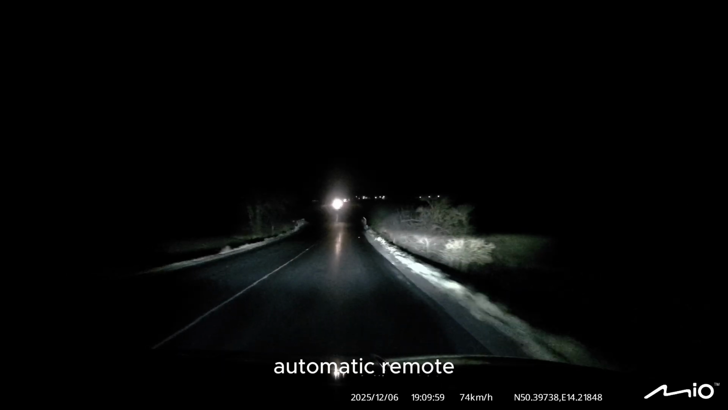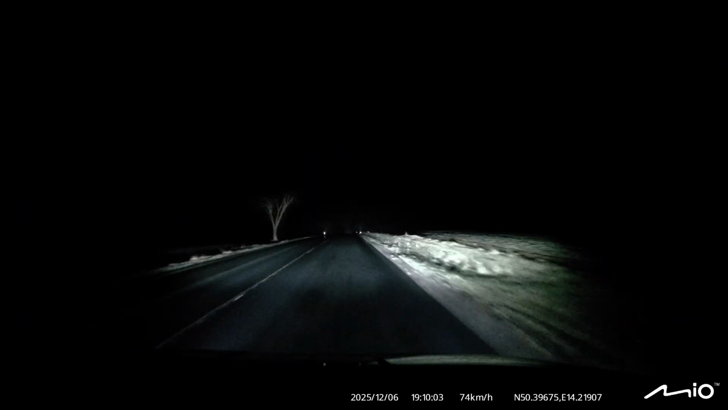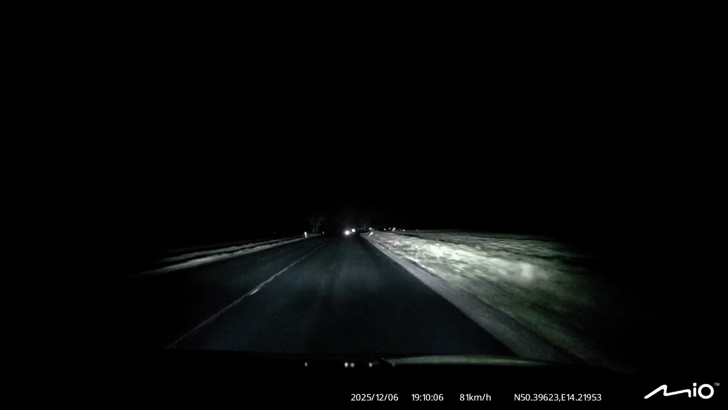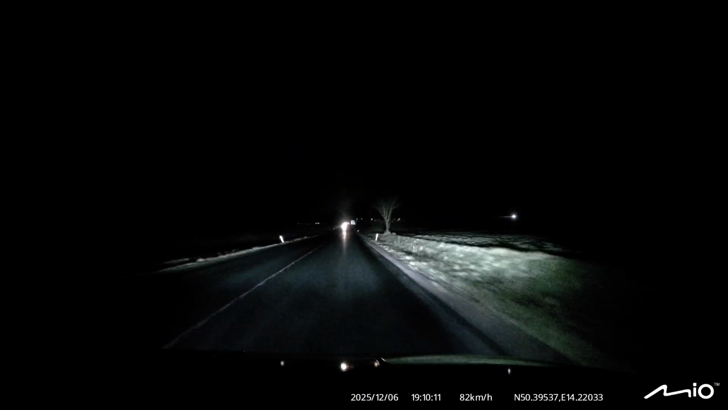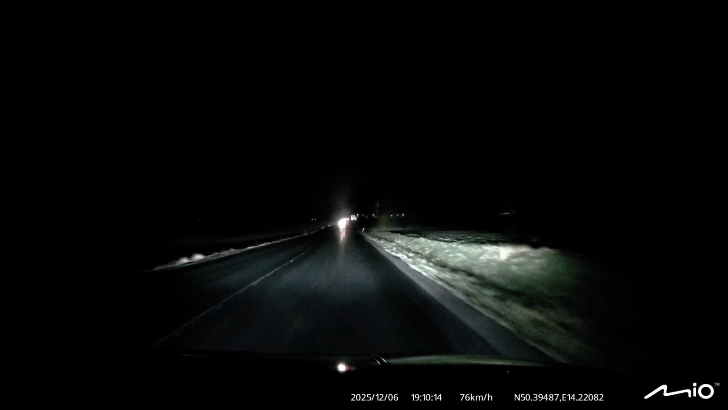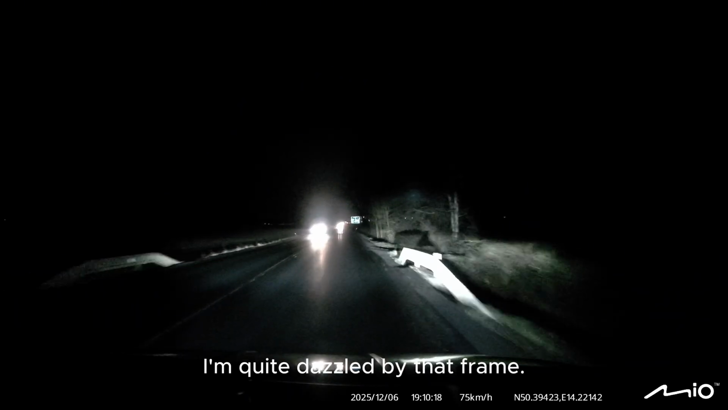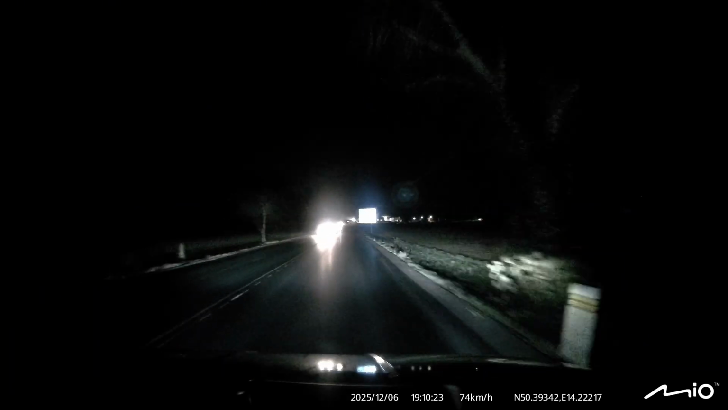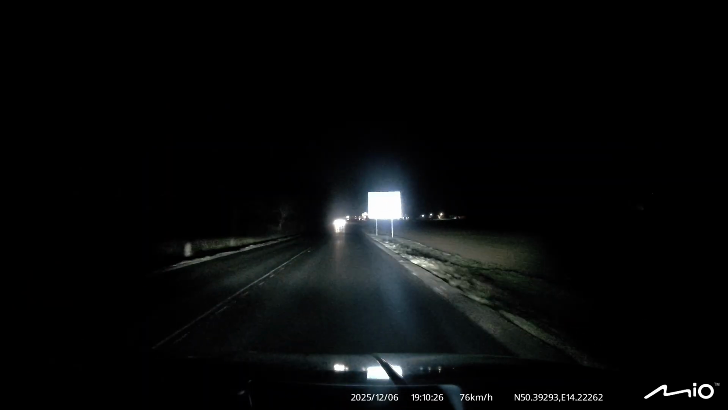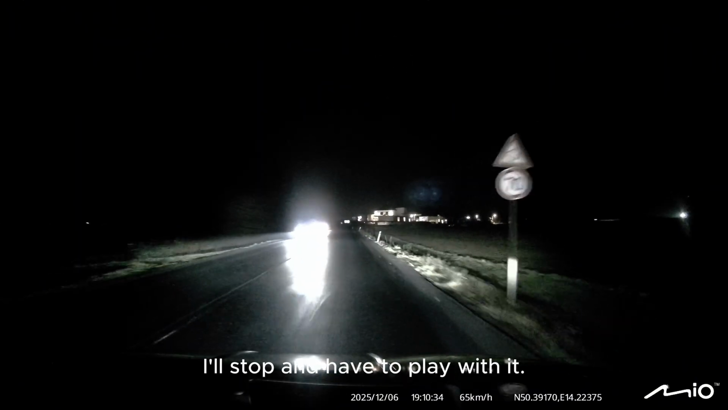Otherwise, I'm always going to the machine. Automatic remote. So like that. But now something happened. I'm quite dazzled by that frame. When it shows the speed in front of me and other functions, it shines too much. I have to shut down somewhere. I'll stop and have to play with it.